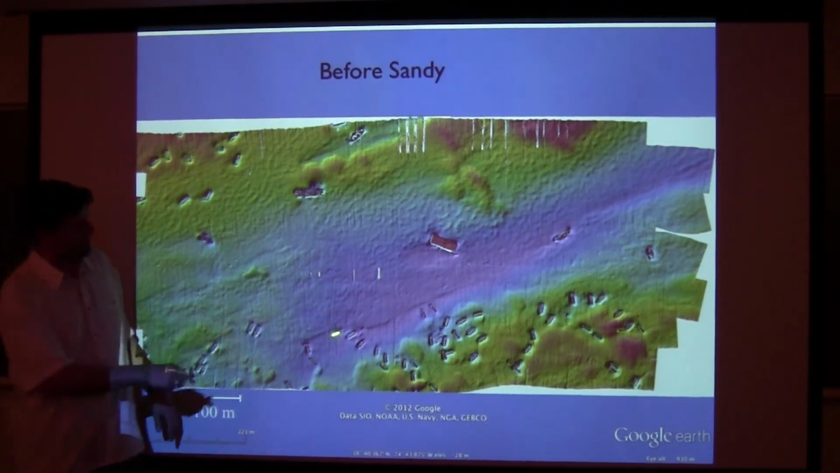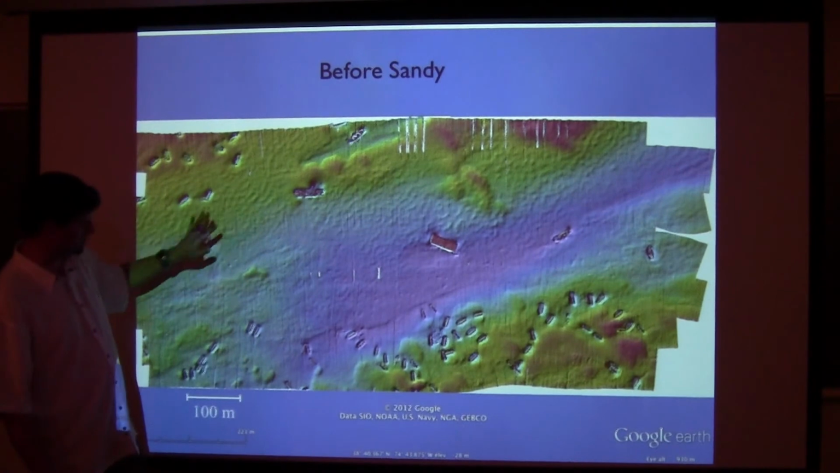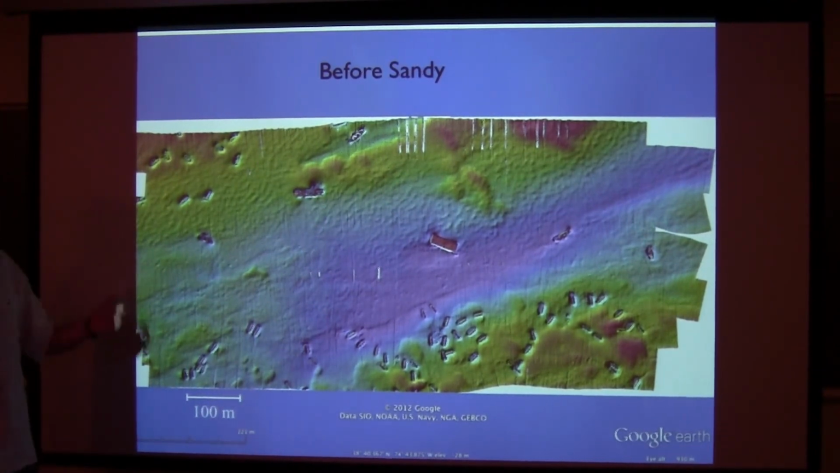It looks pretty smooth and featureless in here. But these are real features, these are hummocky beds. This is 25 centimeter gridded bathymetry. There's about 8 million points going into this, with very tightly spaced lines. There's a few hiatus points in there where we had bubble sweep because the conditions were already getting a little rough. So that's the before picture. I'll let the picture do the talking.